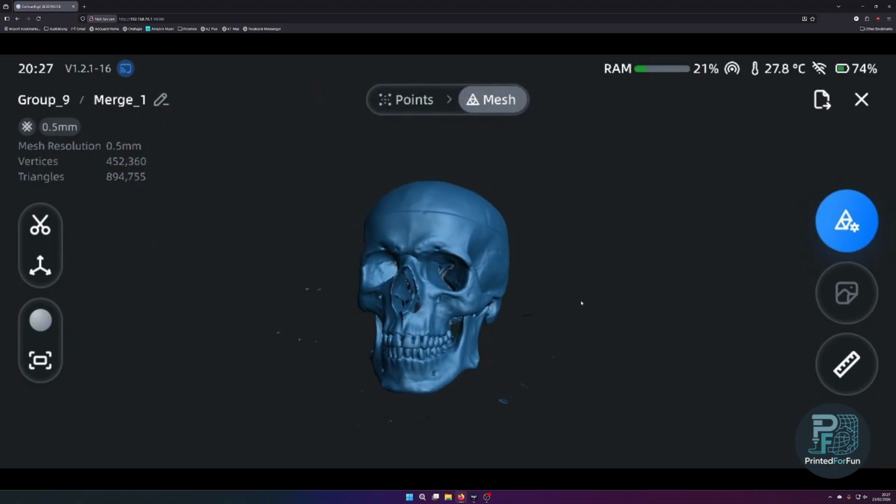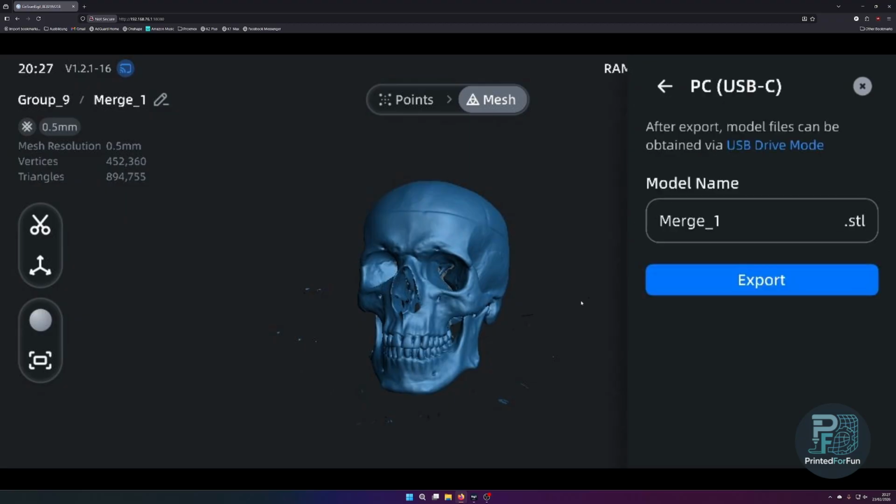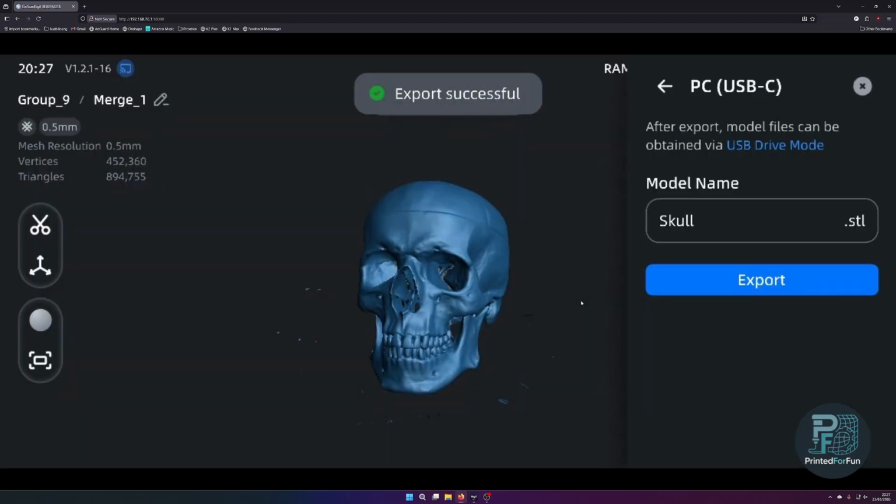So for exporting, you now have 2 options, and both of them are quite handy, I would say. The first option is the efficient way. If you already did all of the post-processing on the scanner itself, you can now just add the finished mesh file to the PC or to the device. Now let's name it skull. And if you now edit like this, it is permanently saved in the scanner.